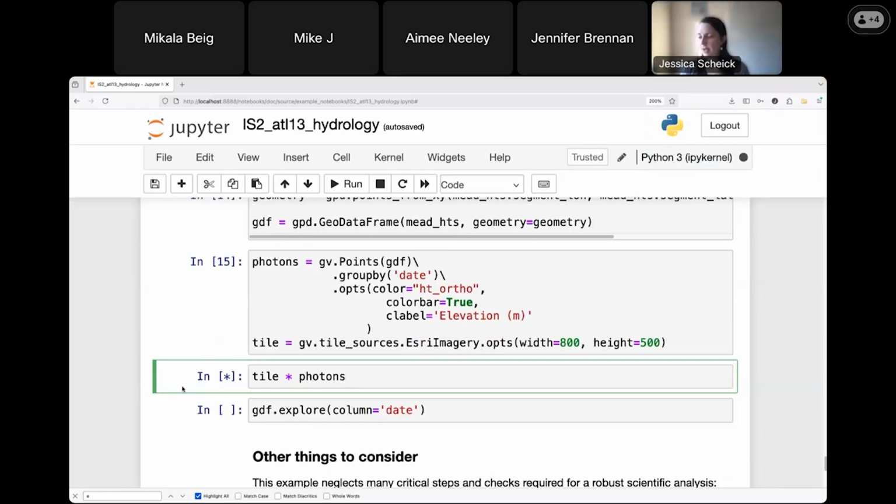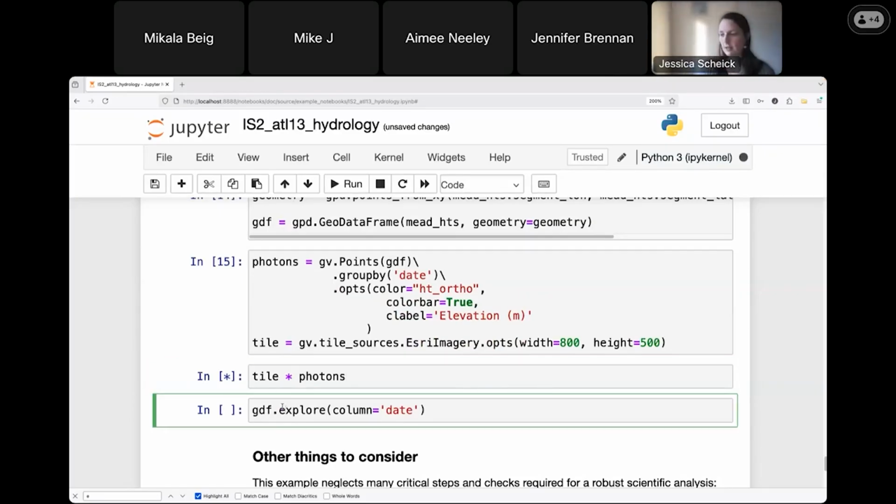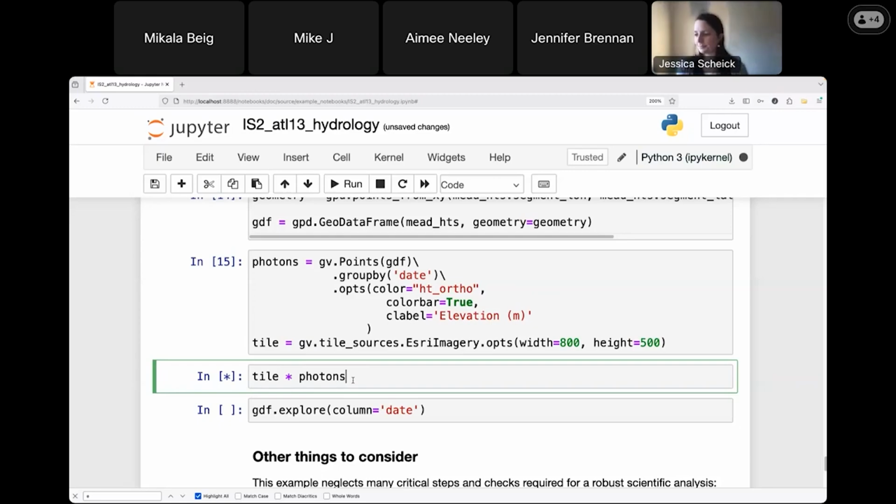But what we're going to get here is a background tile, again, showing the region, and then the photons, or not photons, sorry, the data points of those heights that are available over that lake, Lake Mead, for each of the dates. And the dates will have a drop-down bar, and I can scroll through each of those dates once this finishes running.